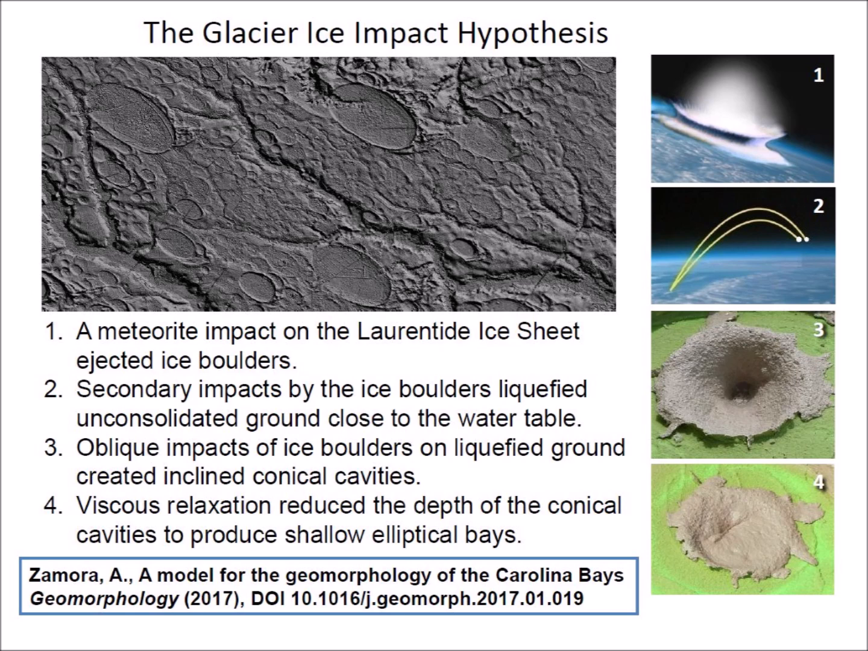The origin of the Carolina bays has been a controversial topic for 90 years, and the debate is not over. Many years will pass before scientists reach a consensus about how the bays formed.